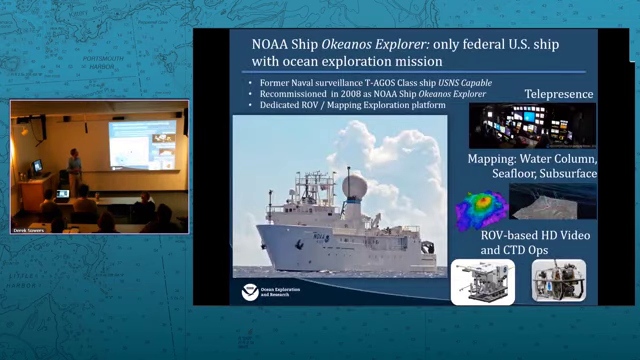This is the vessel that we're going to focus today's talk on, the Okeanos Explorer. So this was formerly a naval surveillance vessel. It was converted in 2008. It's really a dedicated ROV and mapping exploration platform. Here you see a picture of the telepresence, the control room on the ship, which is where we have all the mapping systems and ROV work is controlled through.